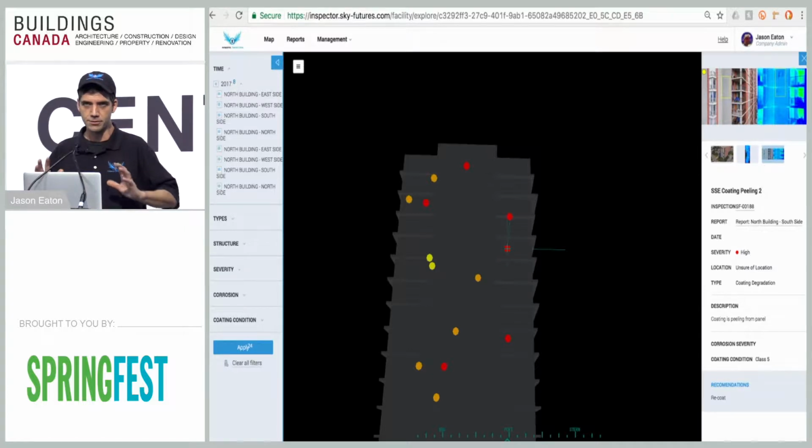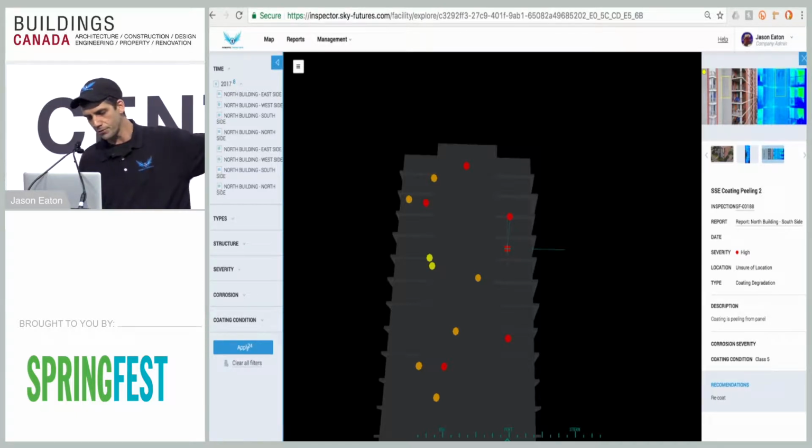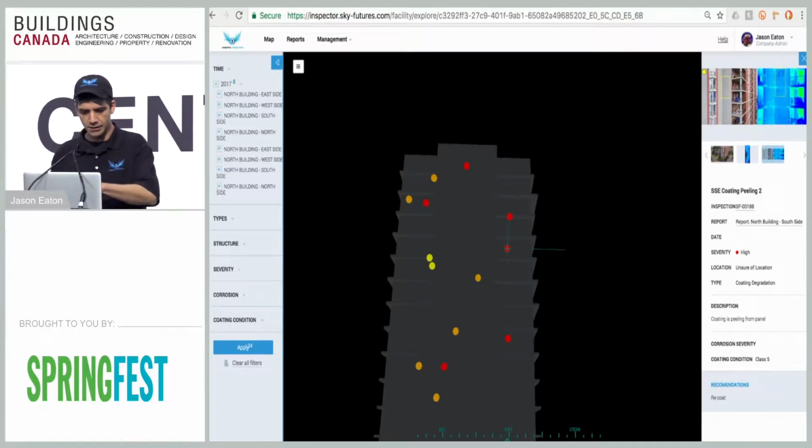If there is a 3D rendering, or we generate a 3D rendering for you, this is kind of what you're going to see when you log in. Obviously the spot in the middle is the building itself. On the left are all the different reports that we've created. On the right, I've actually selected one of the red spots. Red, orange, and yellow is by degree of severity of what needs to be done or what damage there is to the building. And on that right pane, you can see that little image there.